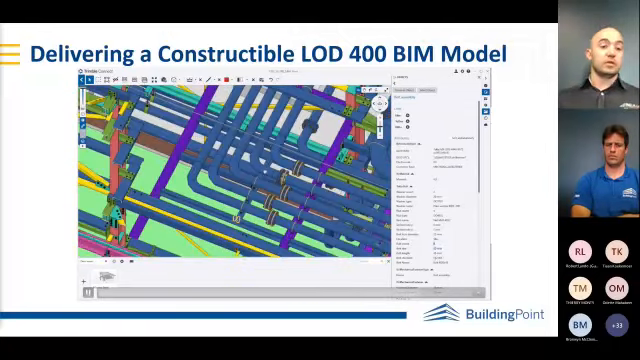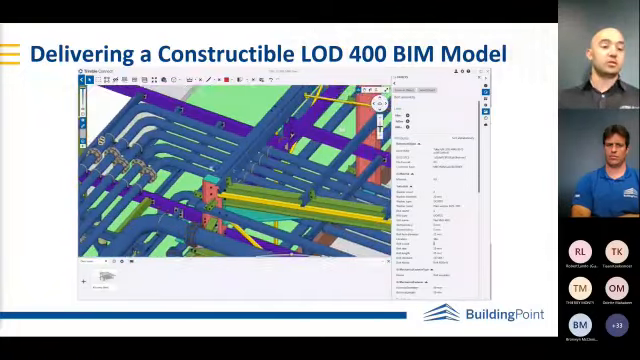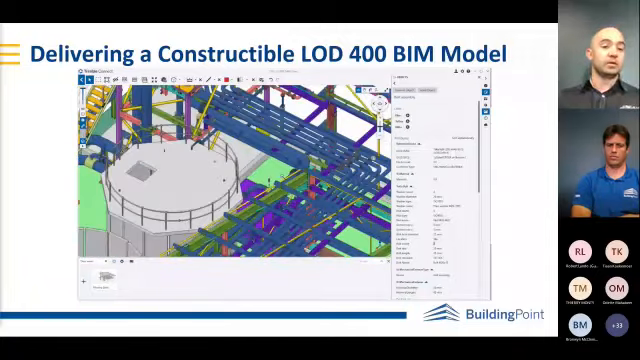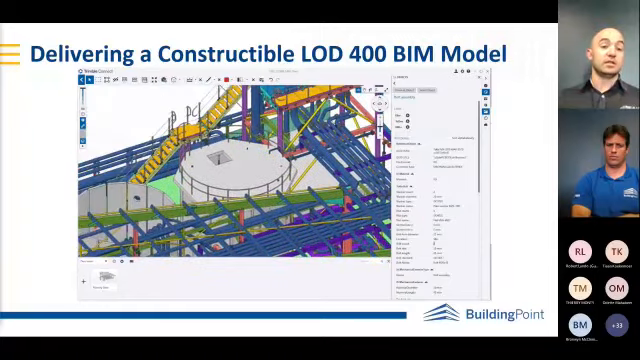So very powerful stuff in my opinion. This specific plant was put up without any 2D GA drawings. They were able to erect the entire plant by just using the tablet on site in Tanzania in the middle of Africa.